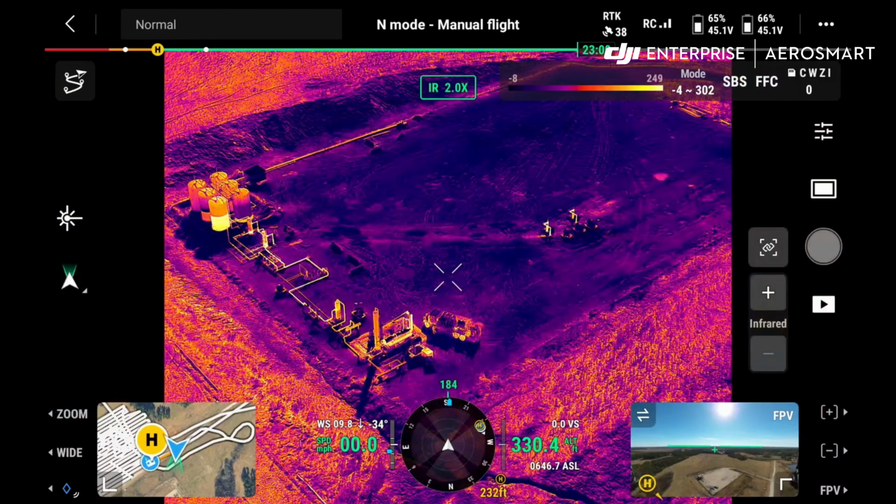Where this becomes valuable is like over here, where you see this unit running and the pipeline next to it is not. So you can see what pipeline has gas going through it and which one doesn't, just like you see here. If you're looking at thermal, but you can't quite tell everything you're looking at, you can hit R3 here and have a side-by-side view. Now you can have a visible light and thermal together where the crosshairs are matching.